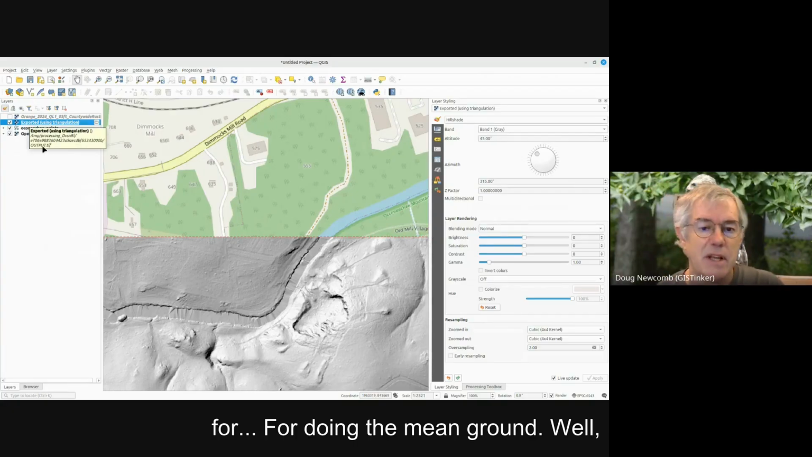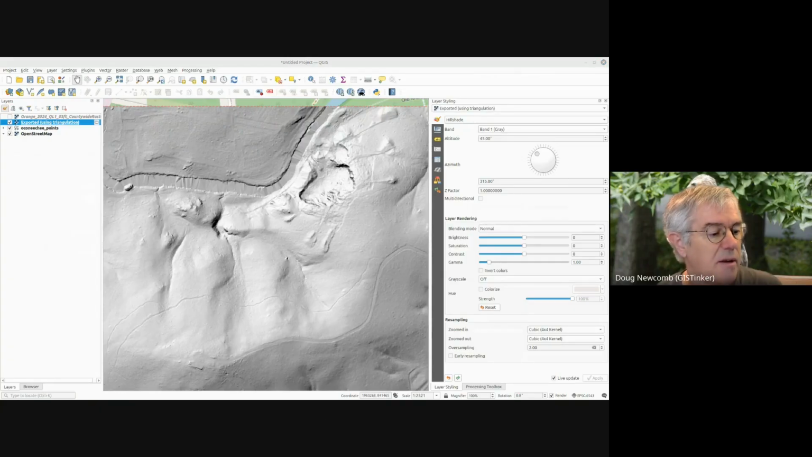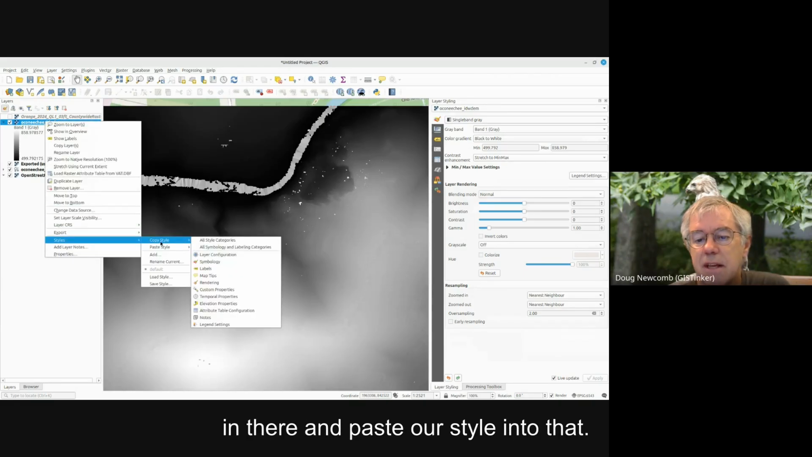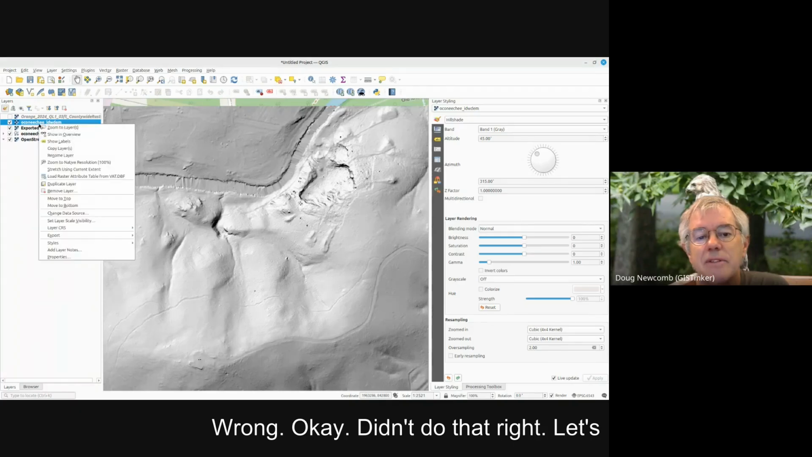And you could do a similar thing for doing the mean ground. Well, not mean ground, with some IDW interpolation. And that would look like this. Here it is. I'll just drag and drop one that I did before. So we go ahead and throw that one in there and paste our style into that. Wrong. Okay. Didn't do that right. Let's try that again.